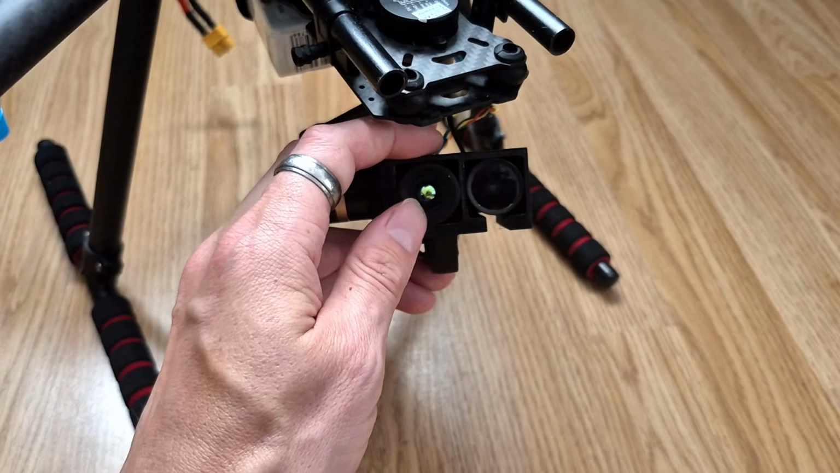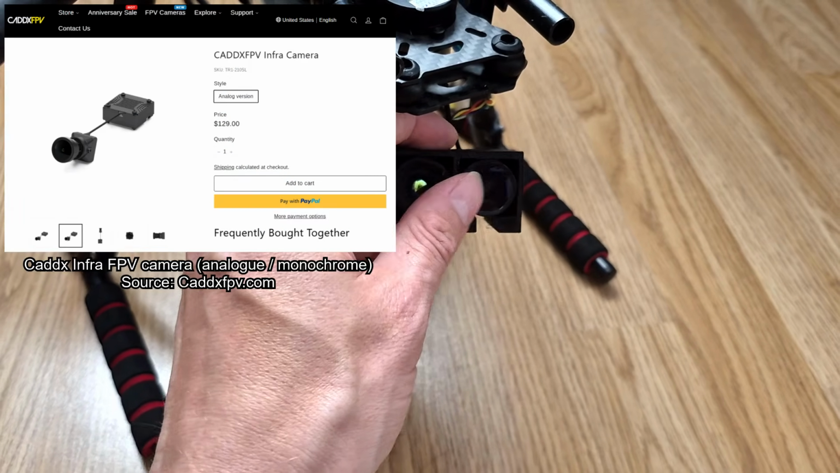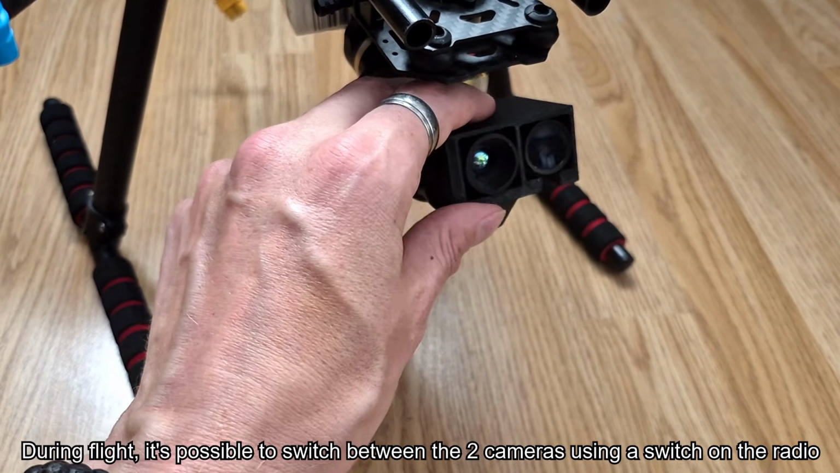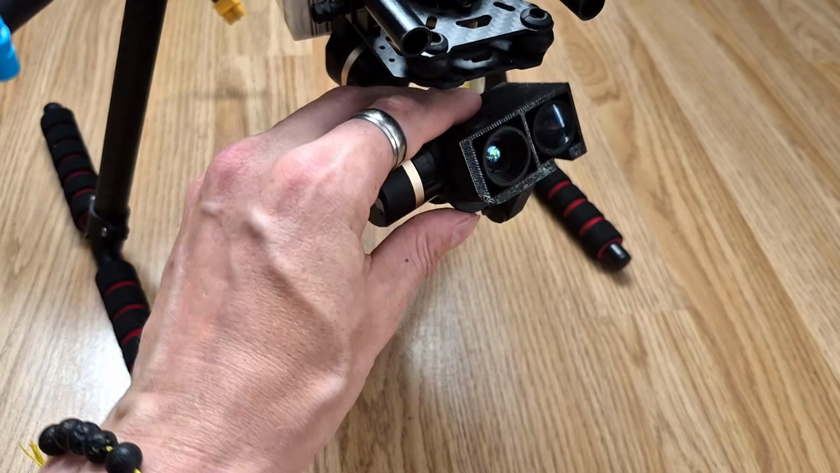So on this side here, we've got the Axisflying 256 thermal FPV camera. And then over here, we've got the Caddx Infra FPV camera. I just had to design and 3D print this little mount here. It's not particularly pretty, but it is entirely functional. And I just printed that in TPU just for a little bit more vibration isolation.